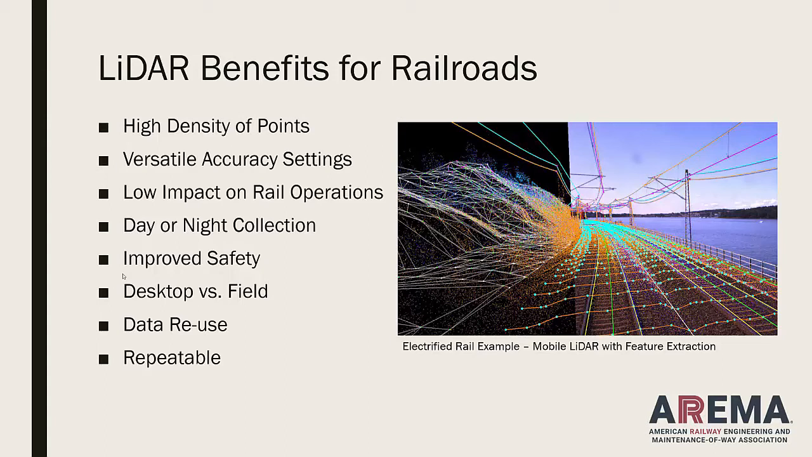You have a very versatile methodology for controlling the data for very precise measurements like a clearance, and then you can be very loose with your control if you're doing asset management. So you choose how much accuracy you need. For the most part, these are low impact on railroad operations as compared to conventional survey or boots on the ground.